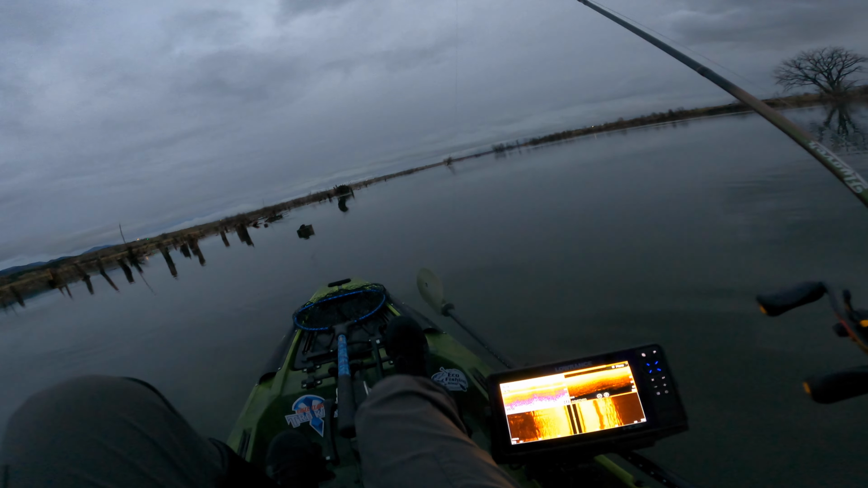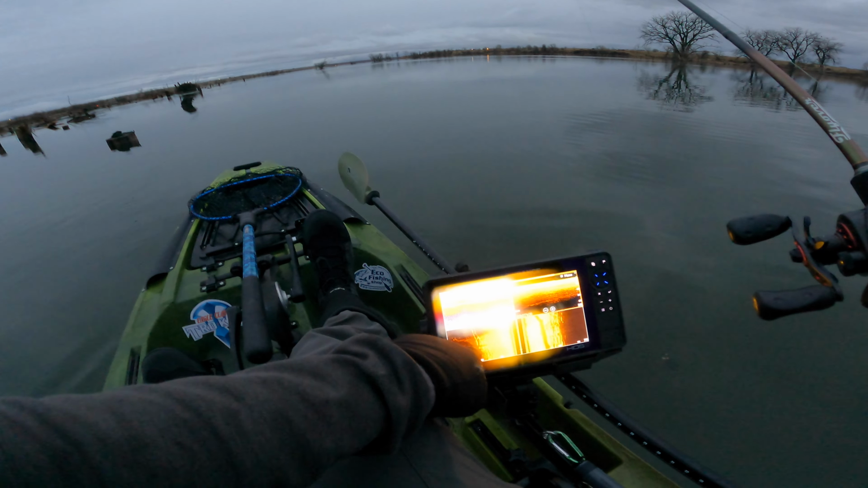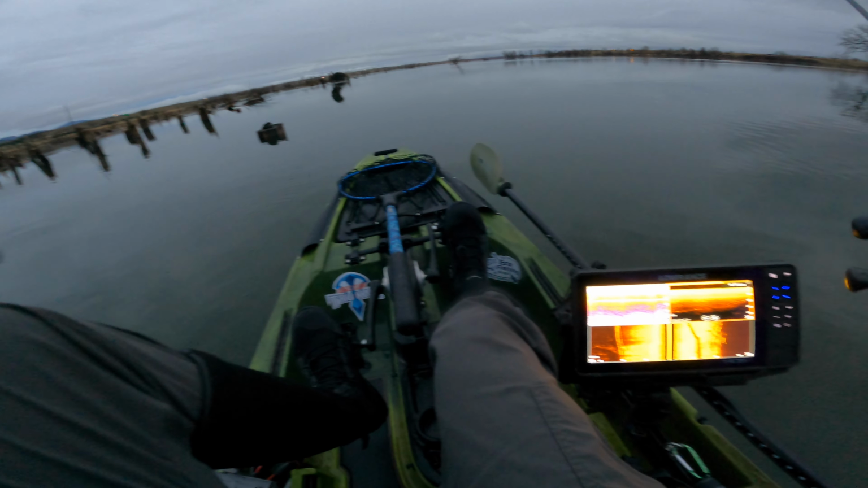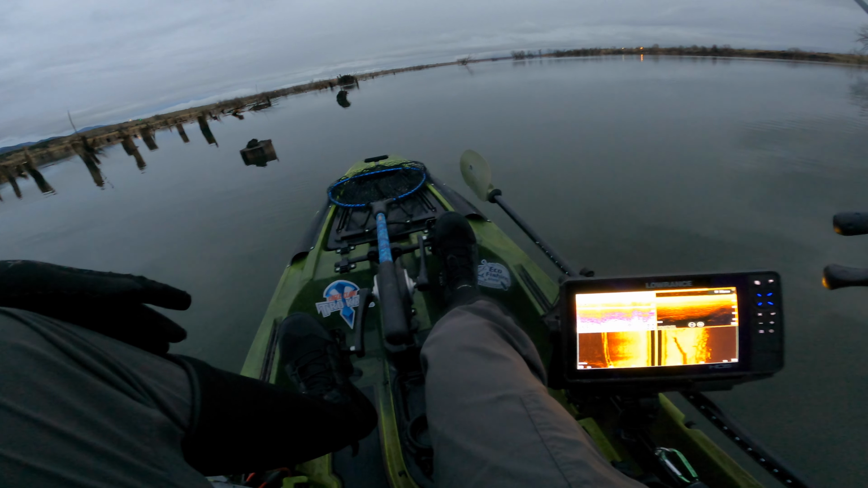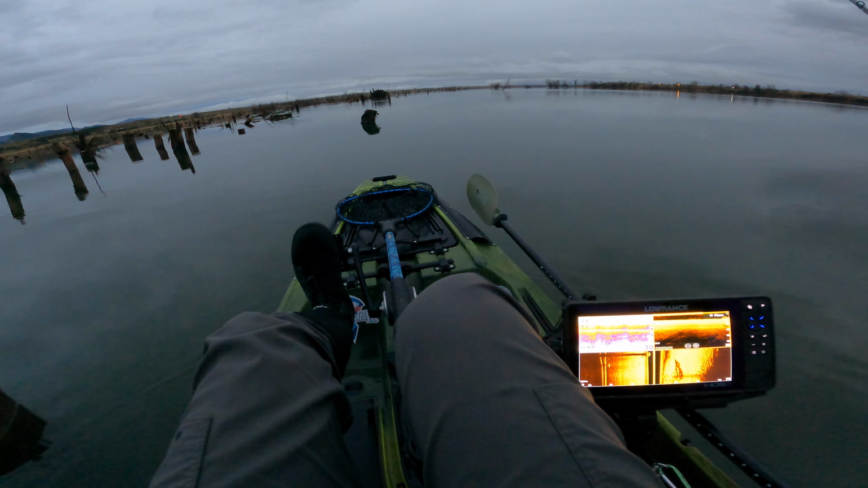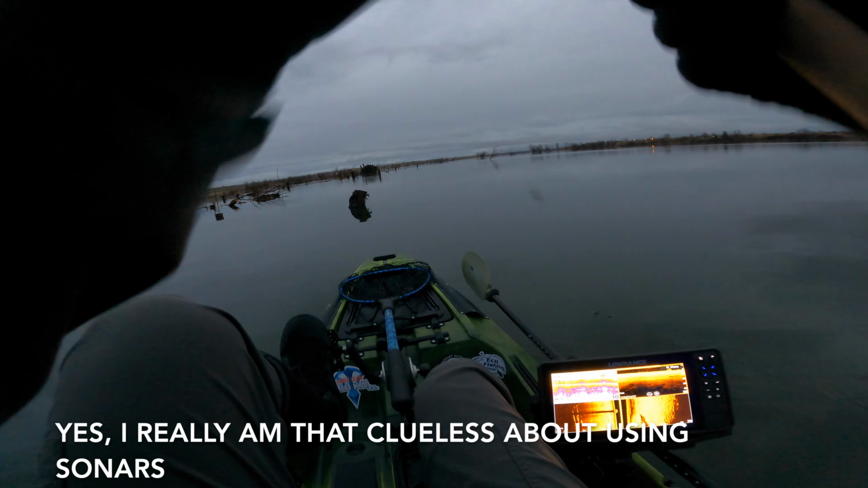Oh, let's see what some of these stumps look like on side scan. Okay, that's clearly something. Lay down. Yep, there it is. I can see it visually. 40 feet. That's 40 feet. Let's see what that guy shows up as. Okay, there he is. Alright.